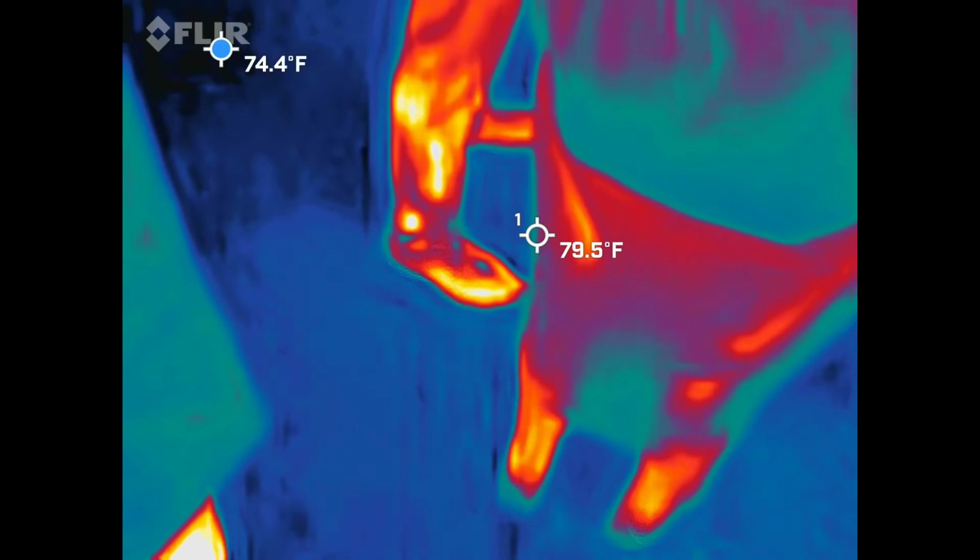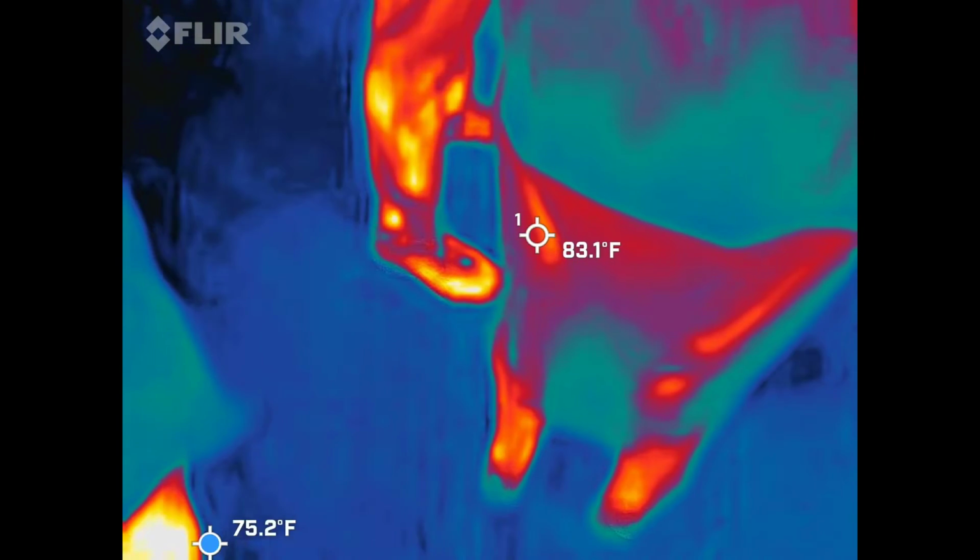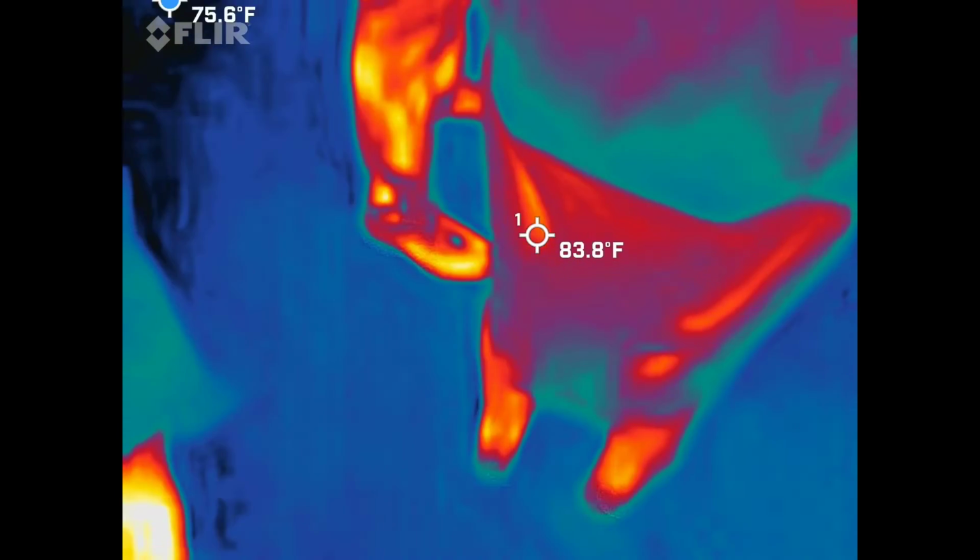All right, let's hit that unmute button. We'll listen for another minute or two because we're not getting anything so far, just a couple of little EMF spikes. Anything else coming up on here?